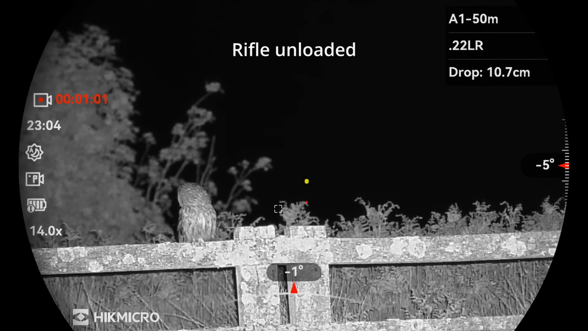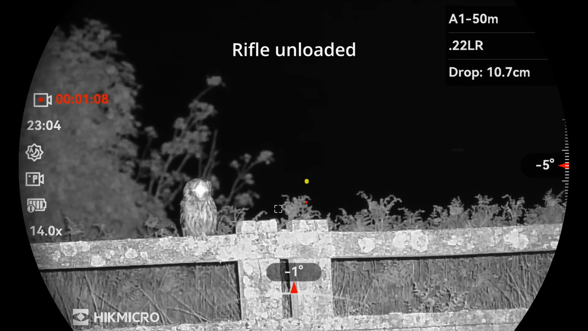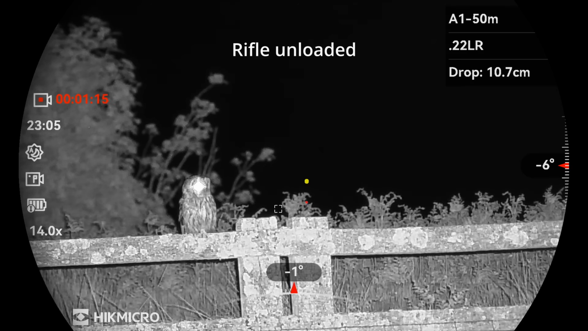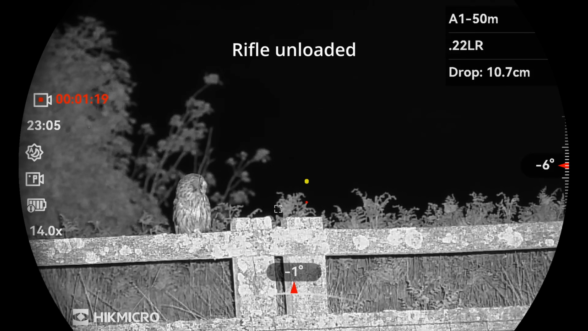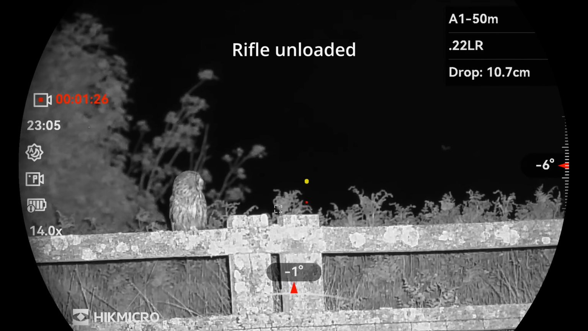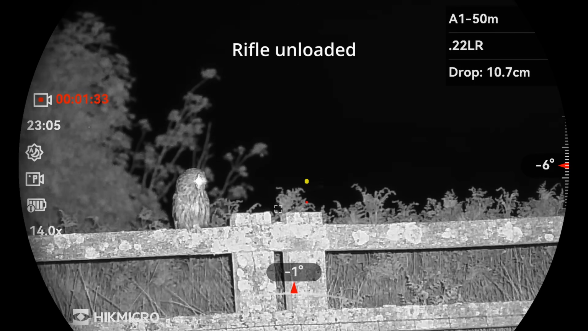Right, I've now put the illuminator on. I'm using the Solaris SRX V2. That's the laser illuminator, and as you can see, it's showing a cracking picture now. And as shown on screen, the rifle is unloaded for doing the filming on this owl. And away it goes.